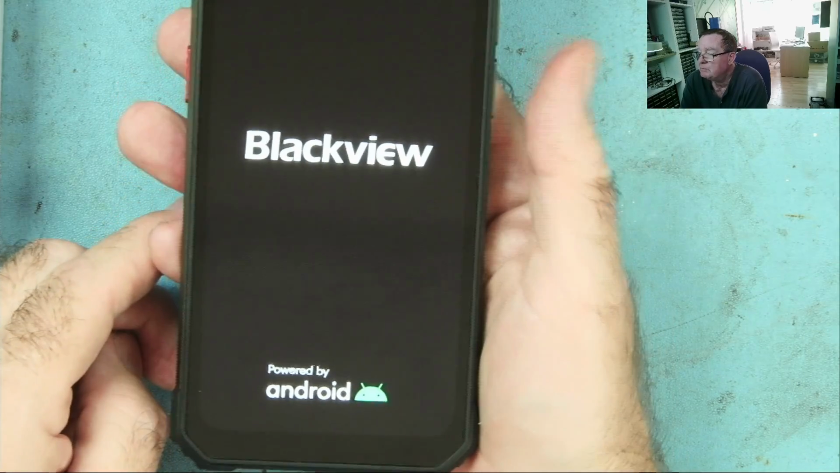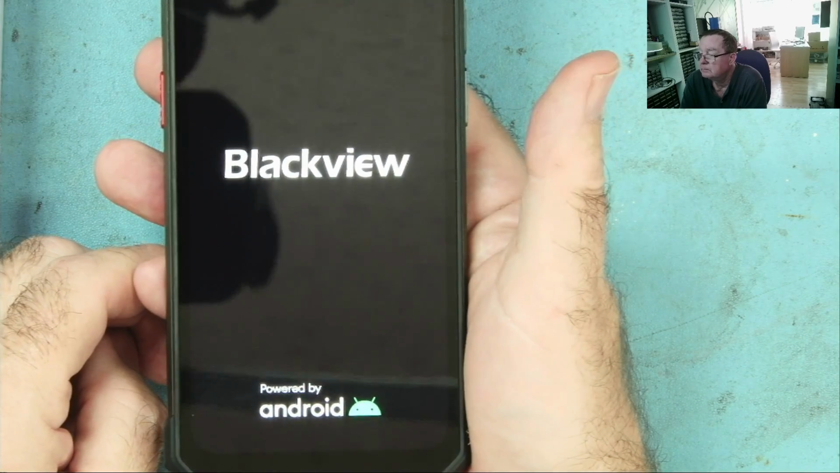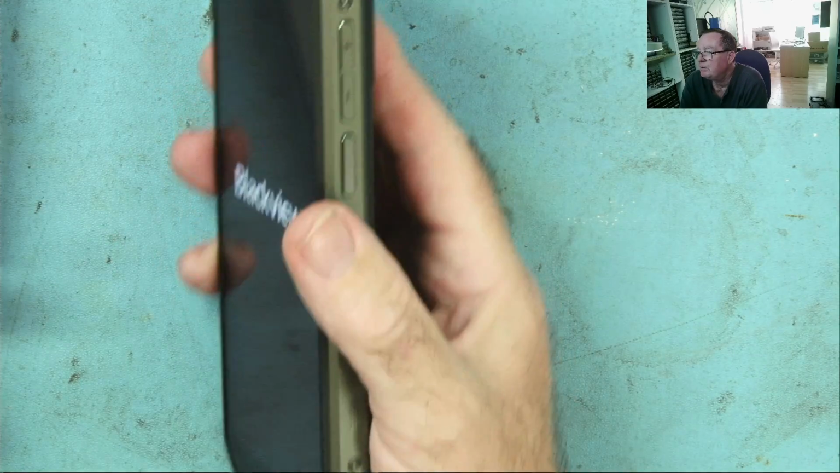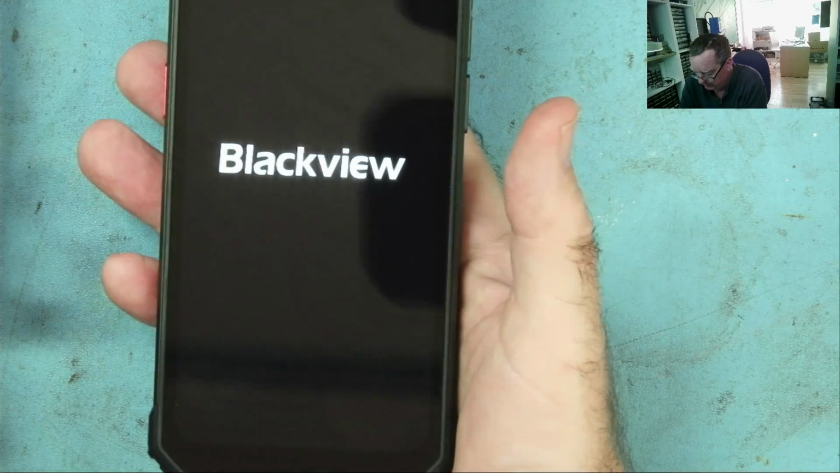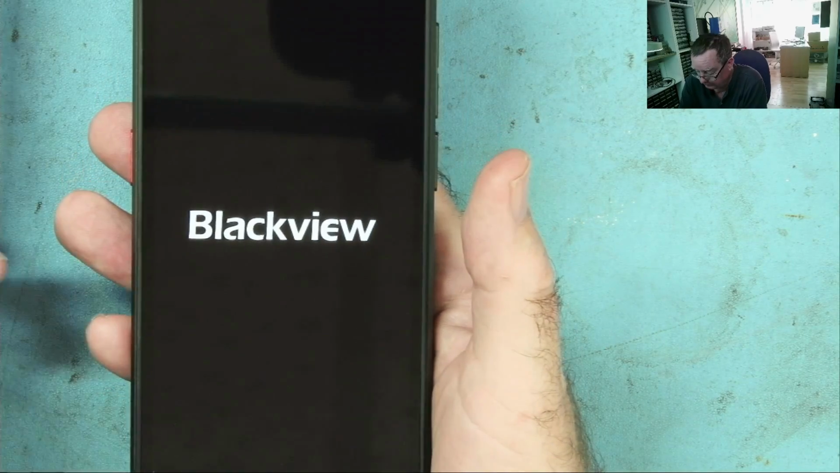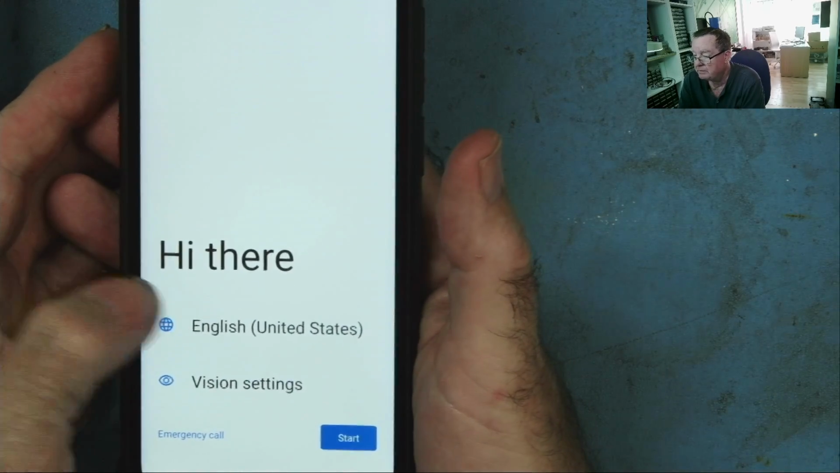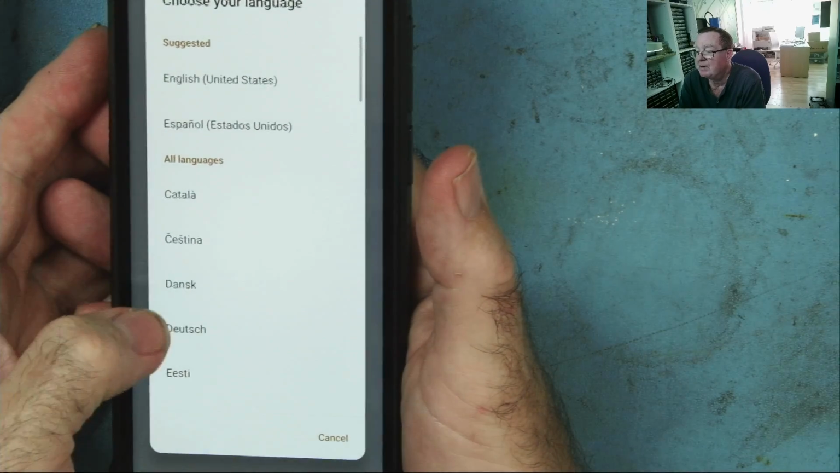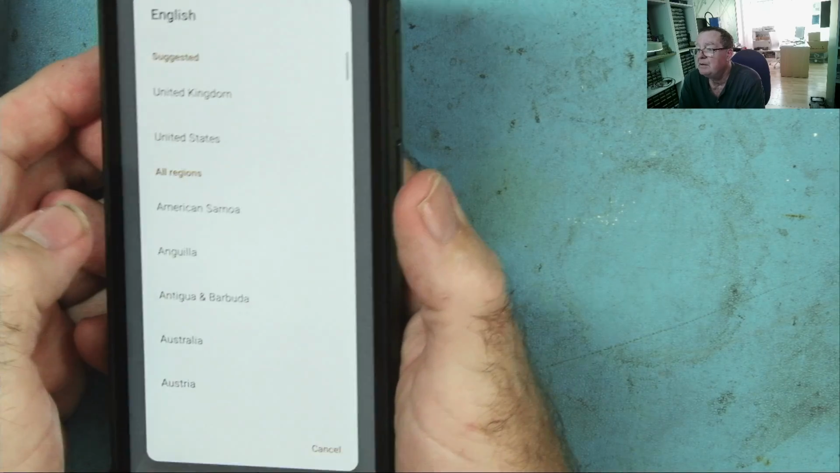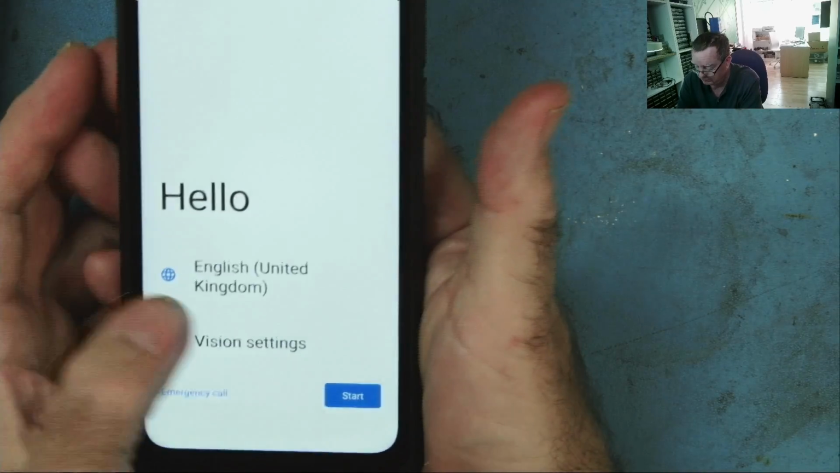Yes, it comes with the battery charged. This feels extremely solid, by the way, extremely solidly built, really. More so than the previous model, the 8800 that I looked at. And we go into the usual settings. English we can live with. United States, unless we have another option. English, we'll just go to English. United Kingdom, why not? Although I'm living in Spain, of course. Okay, start.